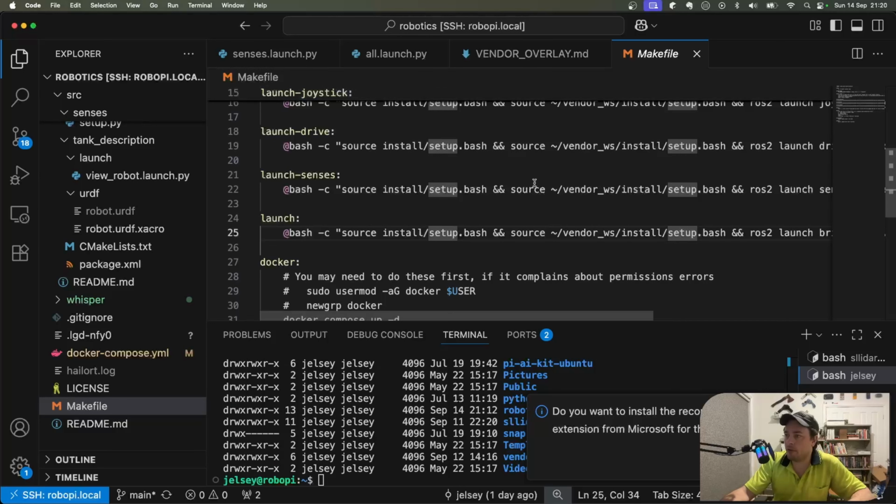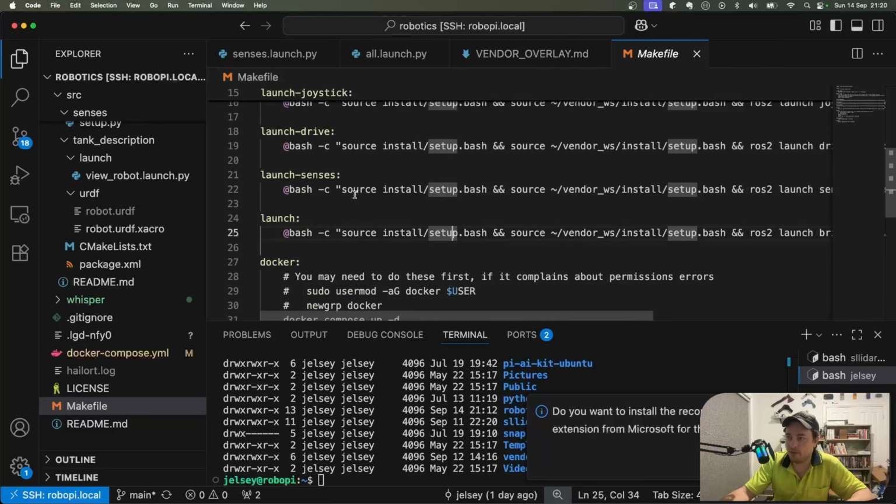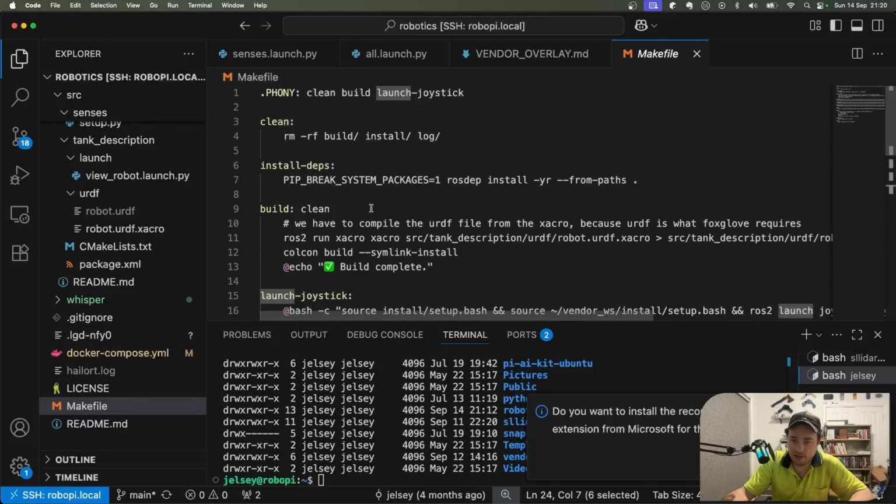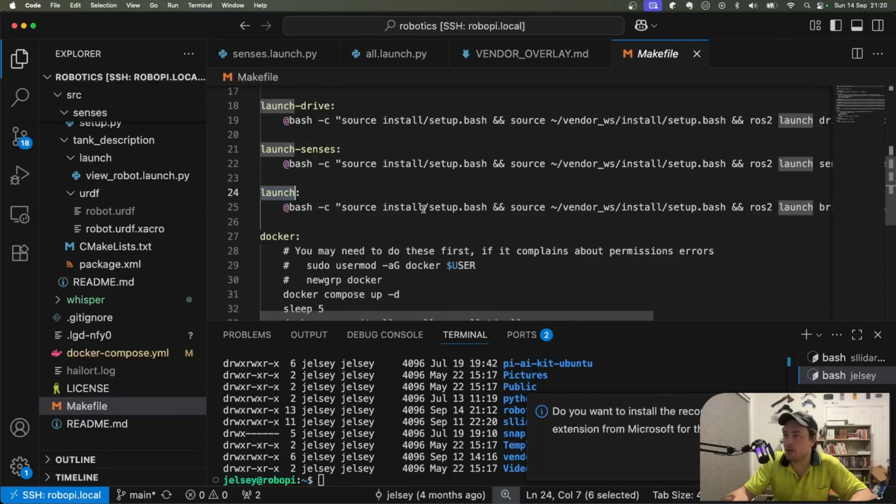So I've got a Makefile, and I do that because it's just much easier to remember, isn't it, really, rather than having to type out this whole line every time you want to do something. Instead, I can just do make launch or make build or make clean, you know, any of those things. I'll put a link to this. It's all in my repository anyway, so you can go and take whatever you need from there.